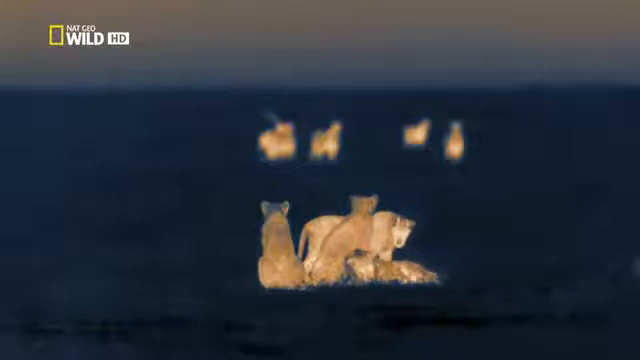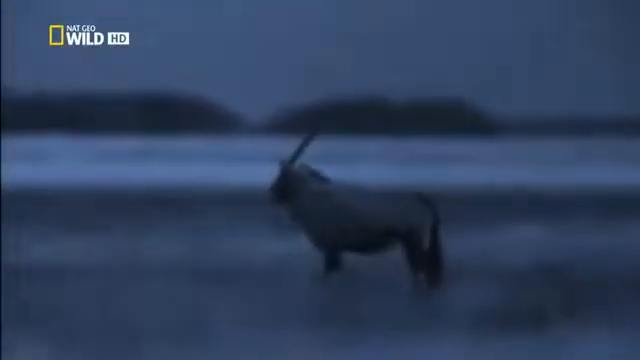This could be their first chance of some real action. The antelope are almost as curious as the cubs. The mother knows the cubs are distracting the oryx. She quietly lies down out of sight.